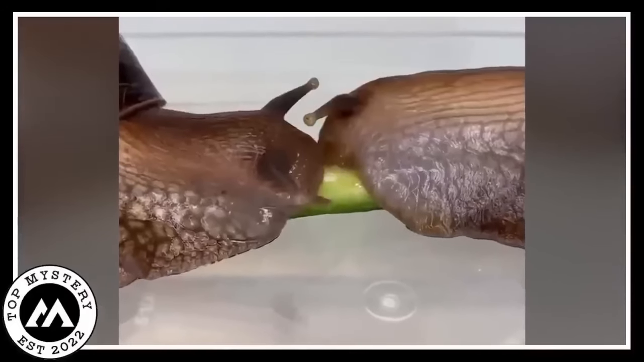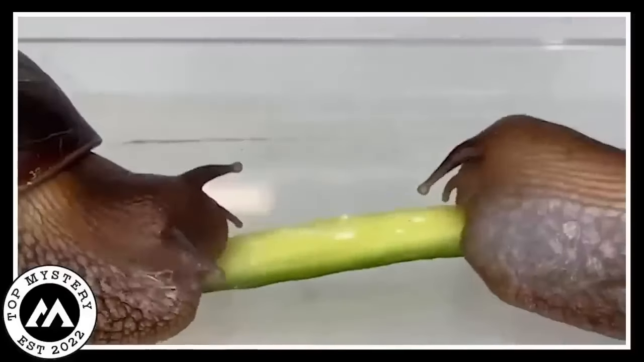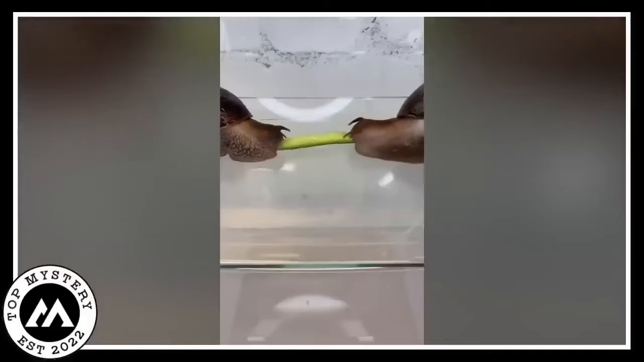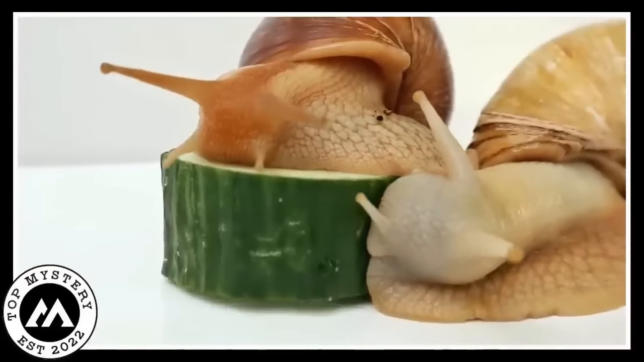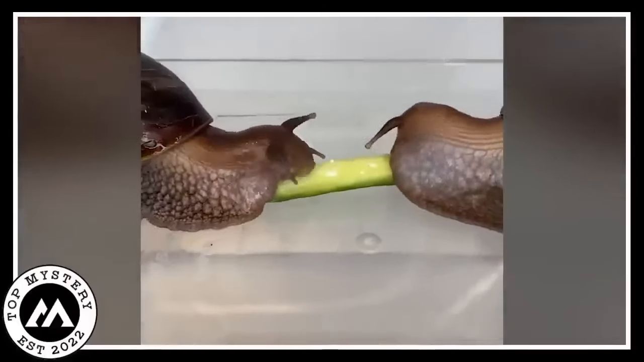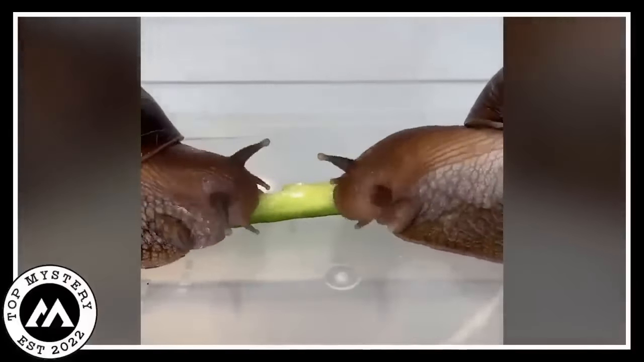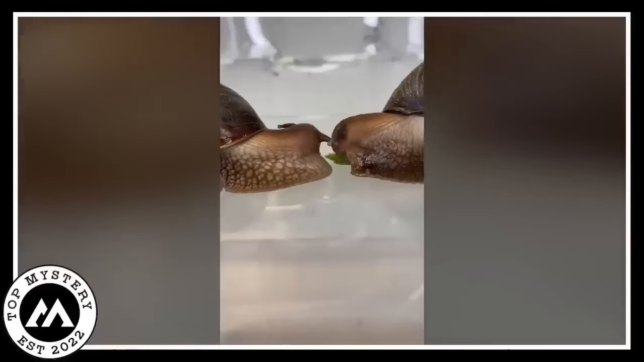Picture it, tiny snail teeth getting a workout, and they're chomping at celery like they haven't seen food in ages. It's a munch fest, and you can almost hear the crunch, right? These snails are defying the slowpoke stereotype, proving that when it comes to celery, they're on a mission. Maybe it's a snail spa day, or maybe they just really love celery. Who knew snails could be such veggie enthusiasts? It's a comical scene watching these slimy speed eaters, and you can't help but root for them.